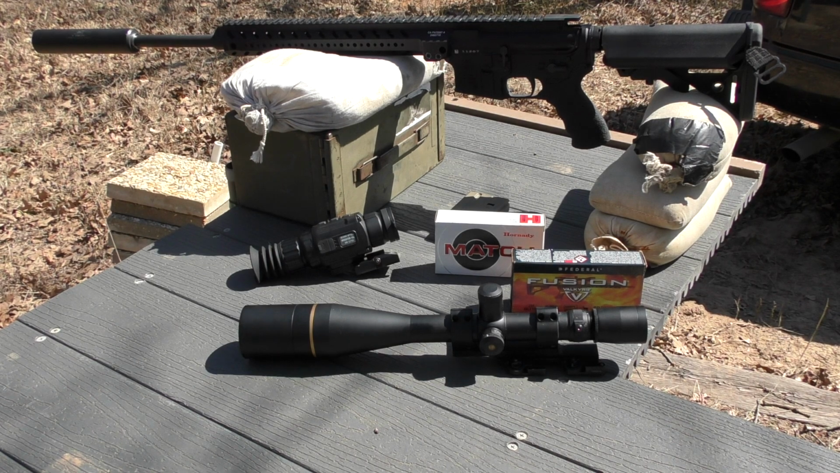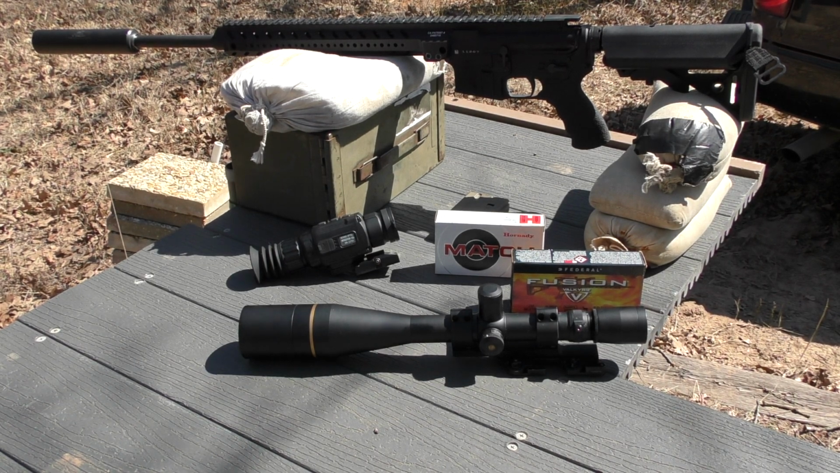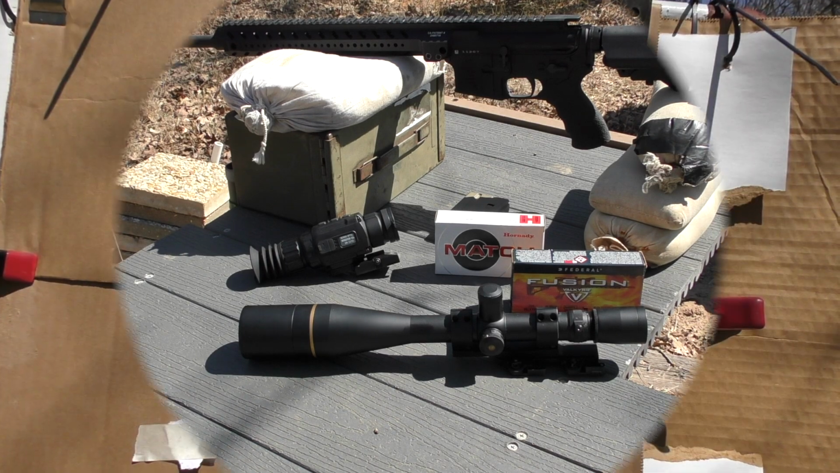Using the day optic, I'm going to see which yields the closest to MOA or better accuracy, and if it doesn't happen, then I brought my trusty 6.5 Grendel with me that's not pictured right now, that I know shoots MOA or better, and again, I will switch rifles if I need to.